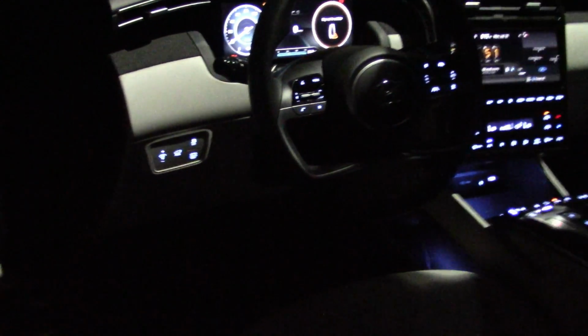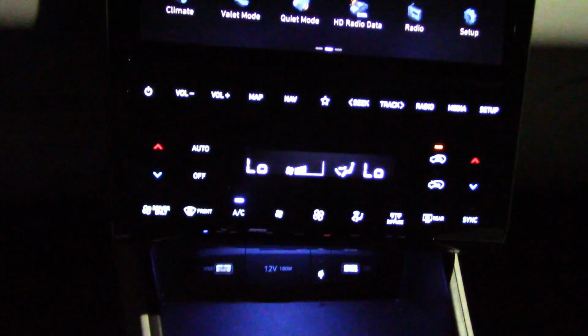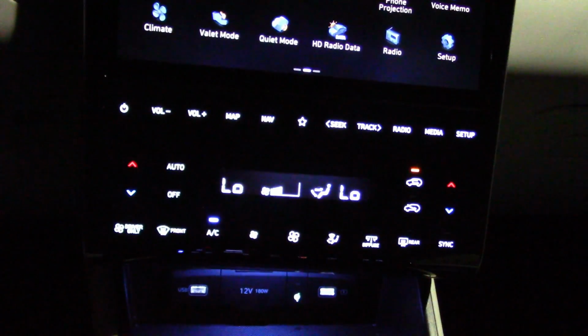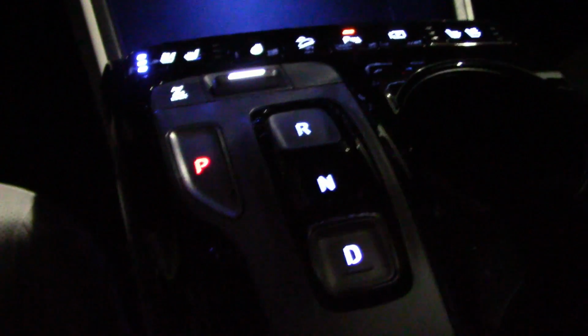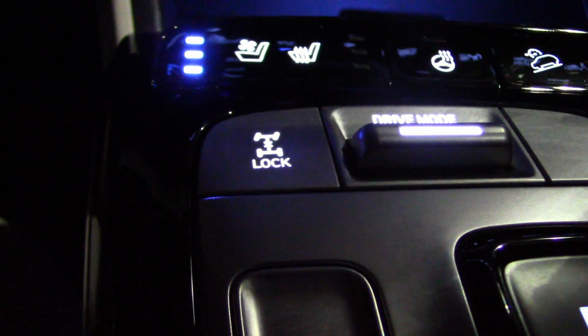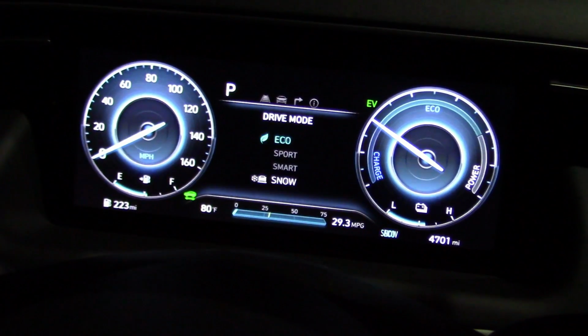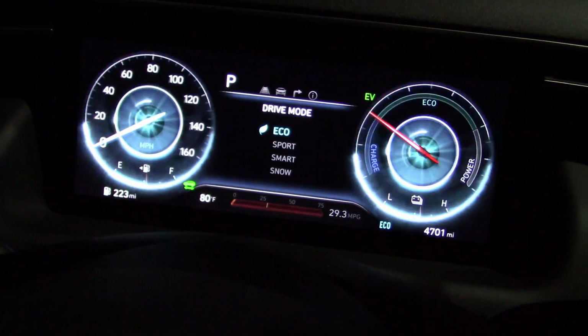And the cabin looks pretty sharp at night. Very modern. Let's take a closer look. Alright, we have the info screen. Climate controls on the info screen. The push button shifter that lights up pretty good. The drive mode, giving you a light show: eco, snow, smart, sport.